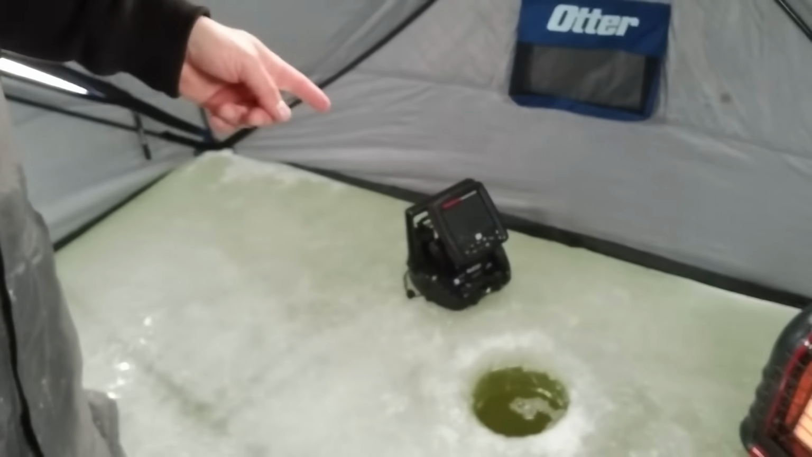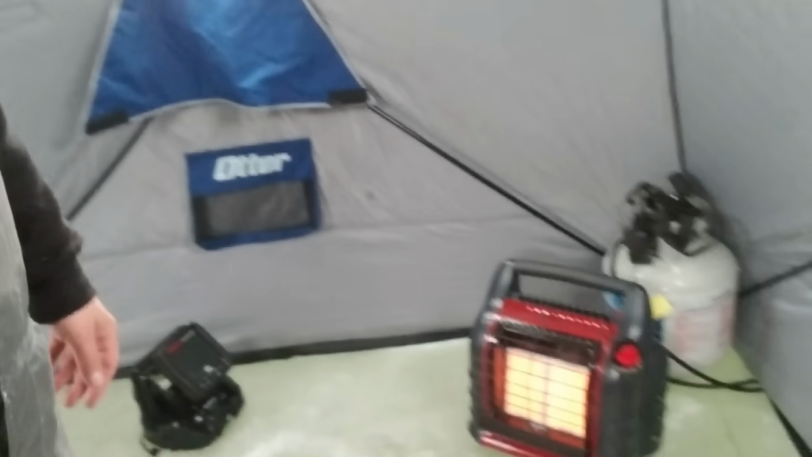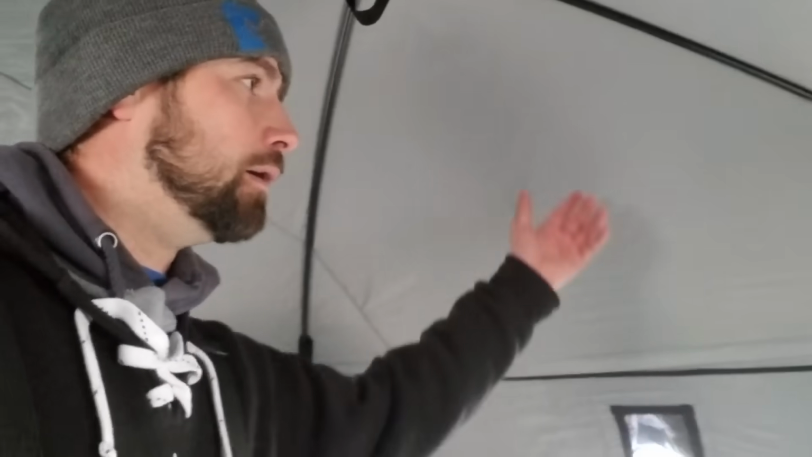Other equipment, got a Marcum LX6 on a lithium shuttle. Fantastic unit. I'm not putting my old Ice 45 down because that was an amazing unit also, but I really like this. You got that vertical graph on the side. I really like that along with the flasher mode. It has different cone angles and so on and so forth. And then, just my Otter Hub here, insulated, my Otter Lodge, Buddy heater, this, that.